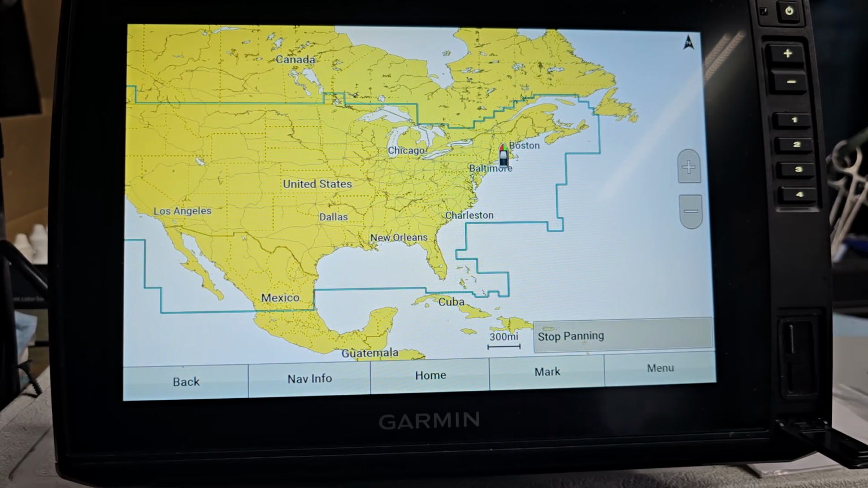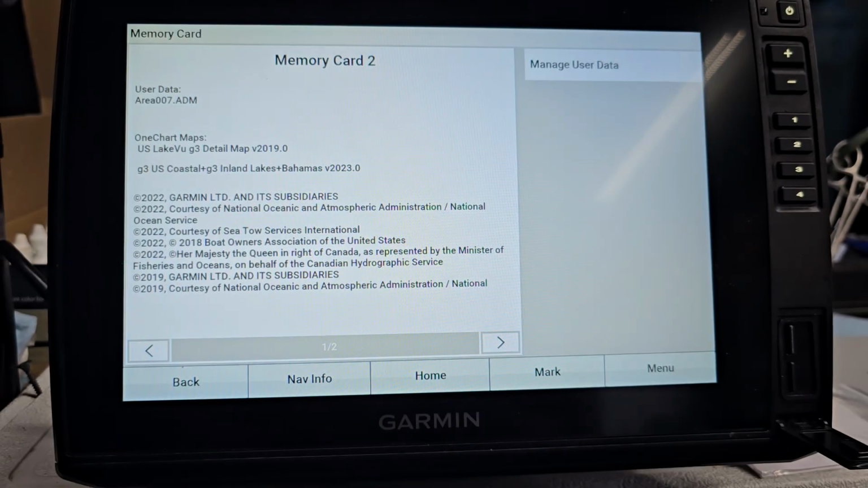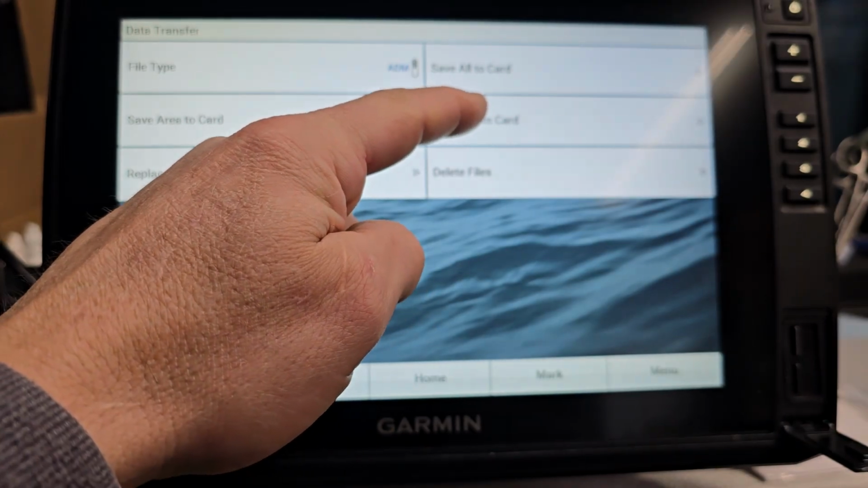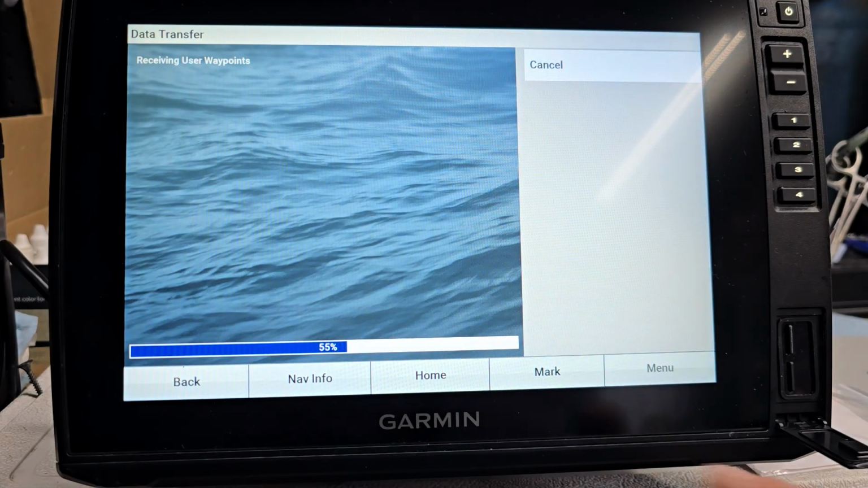So I take my SD card that we had just made. I put that in my unit. Click. It's in. It says, want to manage user data? Card number 2. So I'm going to card number 2. I want to merge from a card. So yep, I want to merge 007. So I'm going to click on that. I'm going to let it do its thing. It's doing it right now. We're at 60, 70%. It's going to keep going up until it gets to 100%.